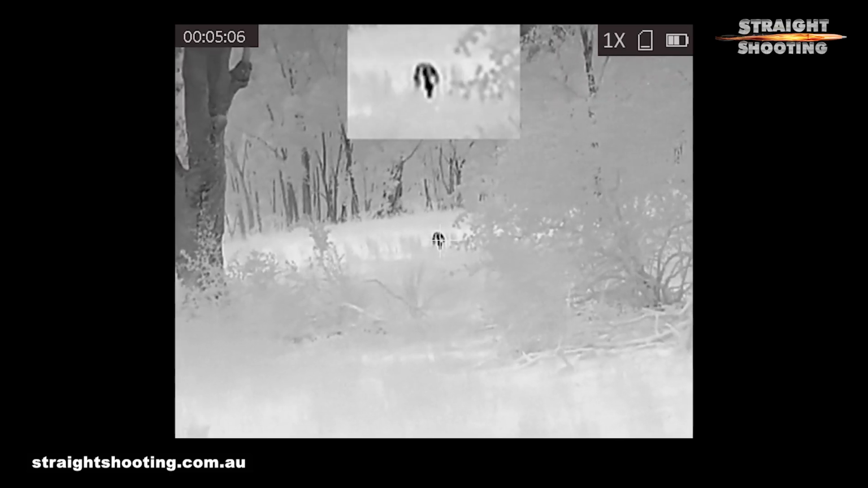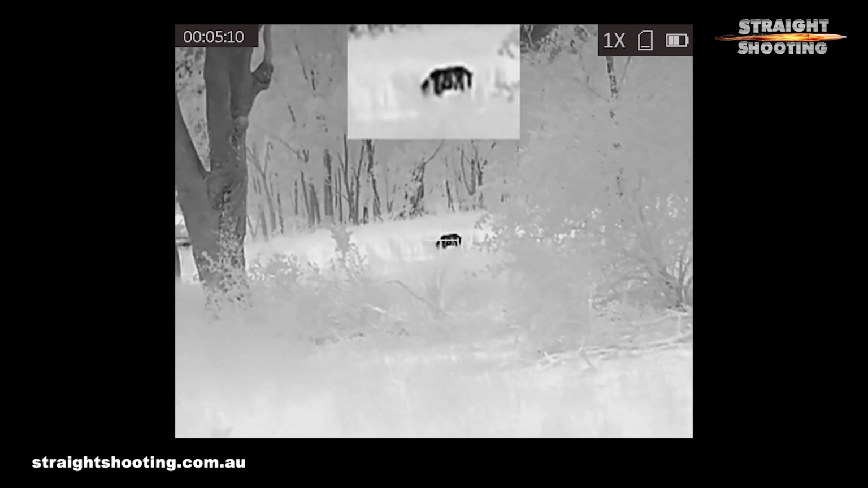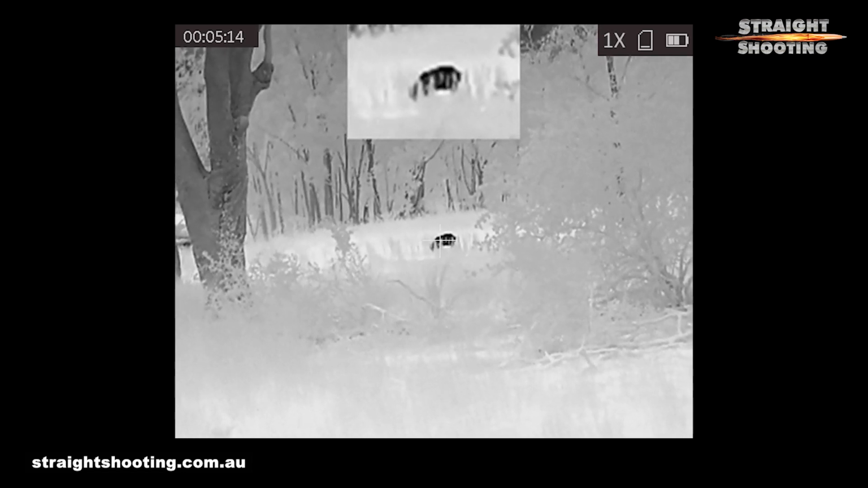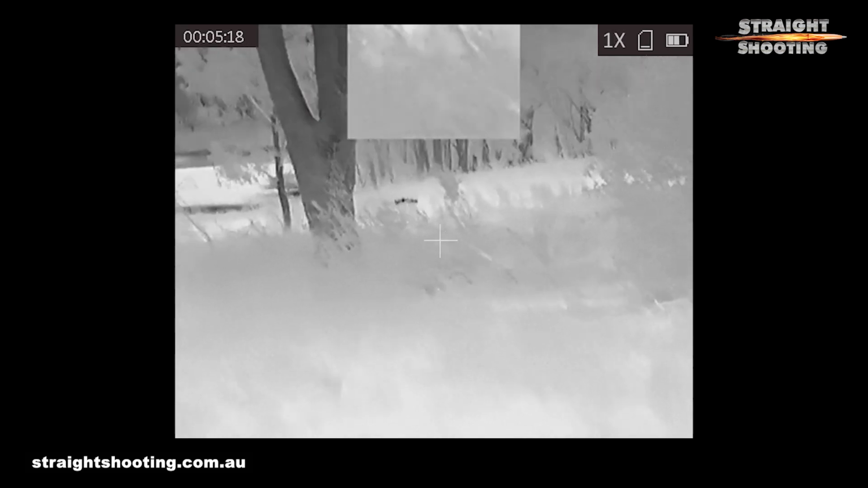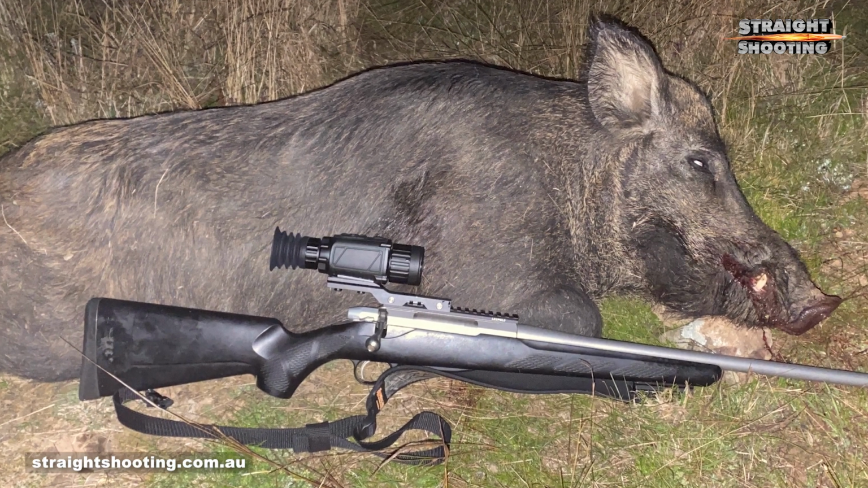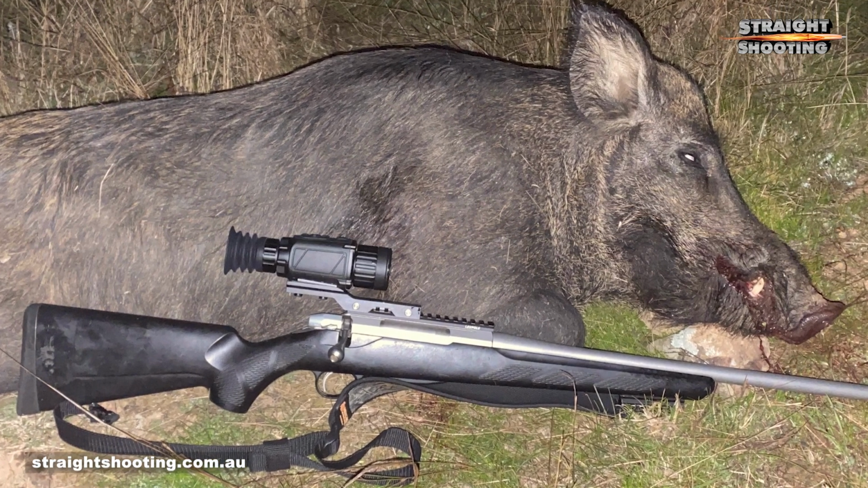Other than the TH35's little brother, the Thunder TH25, there are very few thermal rifle scopes that you can buy for under $4,000, and to find one with this image quality is surprising. The zeroing increments need to be made smaller, and the zeroing system could be made better. Those patches are still possible with a firmware update to install them, though I can only speculate on it happening at this stage. Even without those fixes, I got the Thunder working really well, and I couldn't find any other significant fault with it in any way.